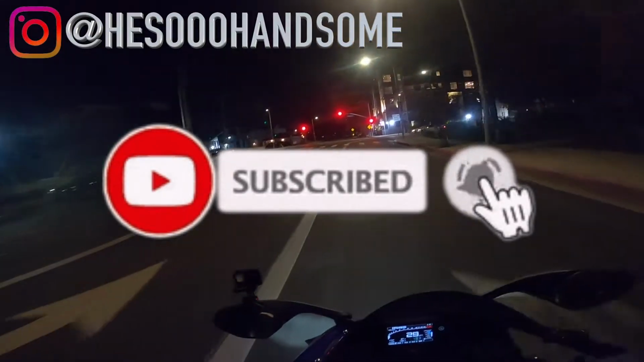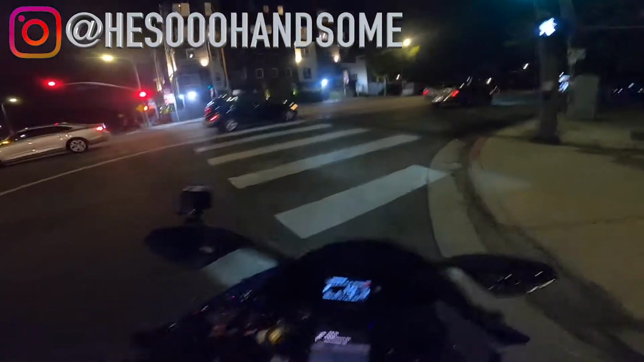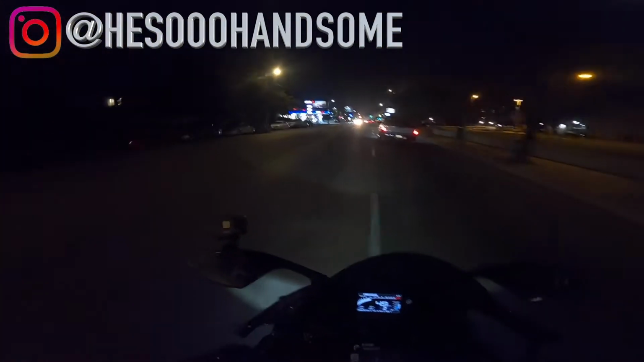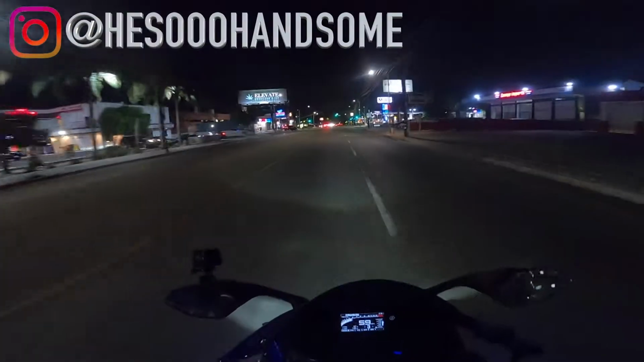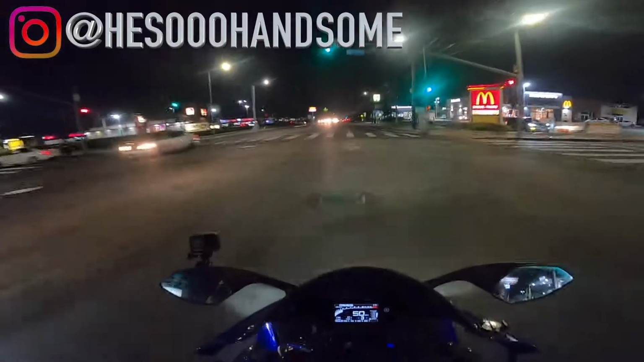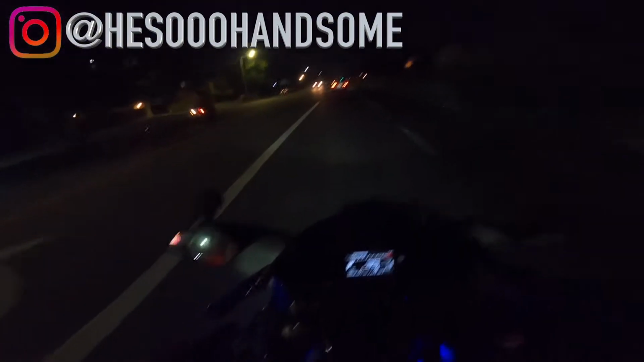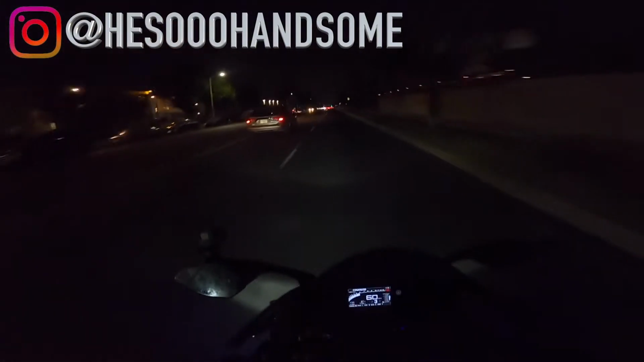Night ride today. Well, tonight, I should say. As y'all can see, I got my mirrors back on, because it sucks riding with a group. You can't really see behind you. It's pretty annoying. You keep having to look back to make sure they're behind you, or if anything happened, you won't know because you can't see behind you. So I'll put my mirrors back on.